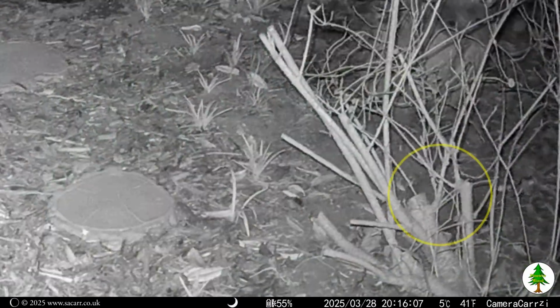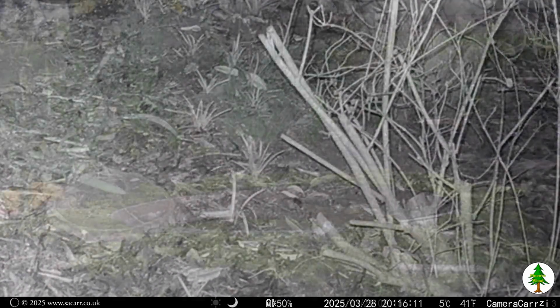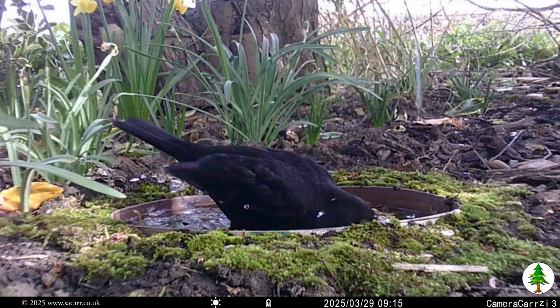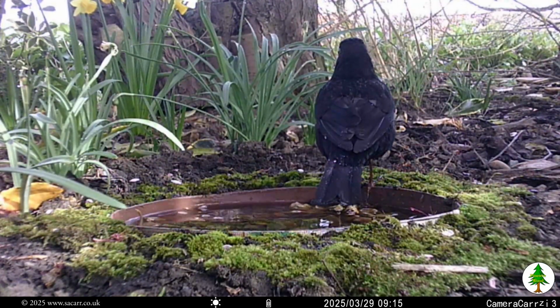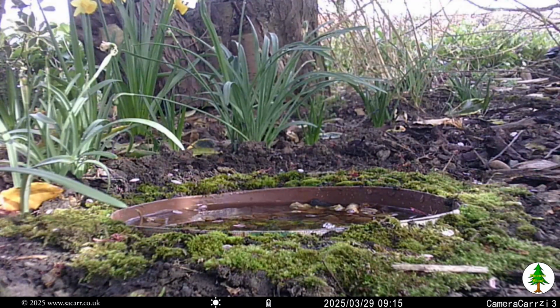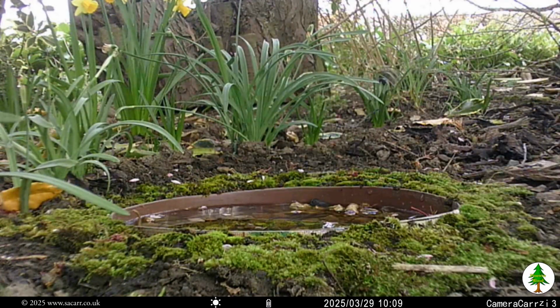The camera briefly caught the hedgehog again to end the day's captures. The blackbird came for his morning bath to start the 29th. I haven't included all the captures from that morning, but it was busy. I did appear to have a leak in the pond, as even without birds visiting, the water level was dropping too fast for just evaporation.